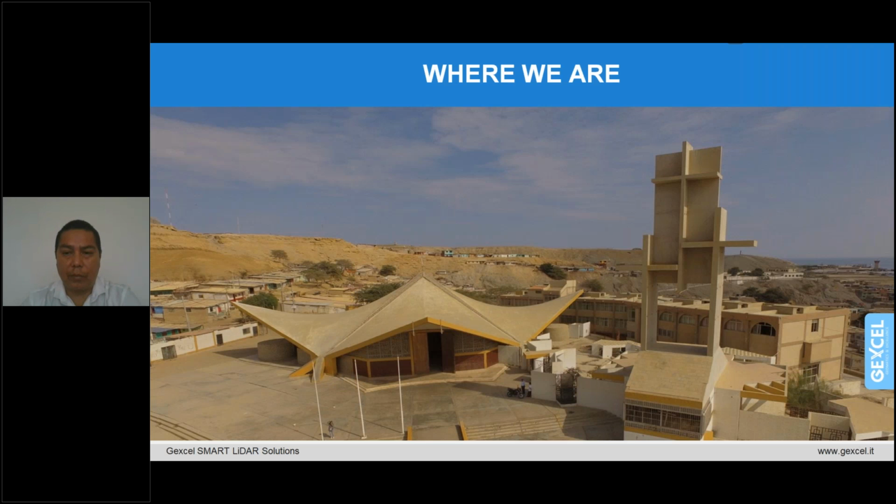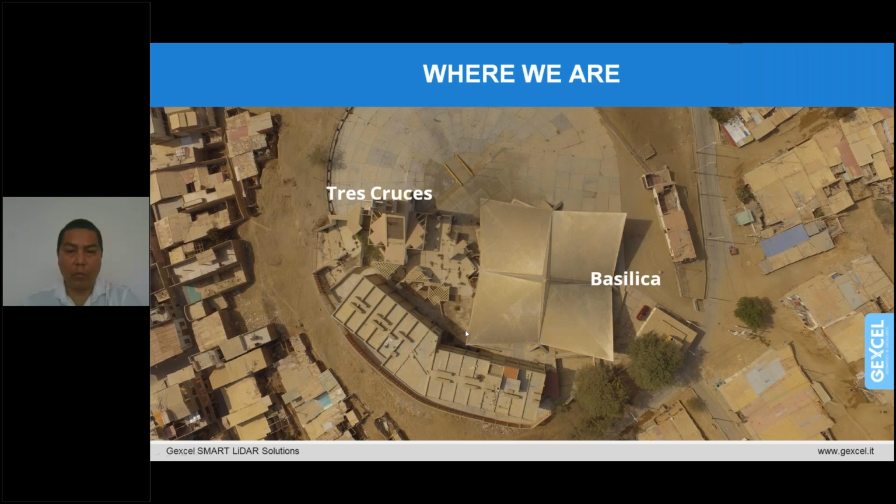Okay, so the building is composed of 3 structures: the basilica, which is composed of 4 hyperbolic paraboloids, the Tres Cruces chapel, and one building that originally hosted the pilgrims.